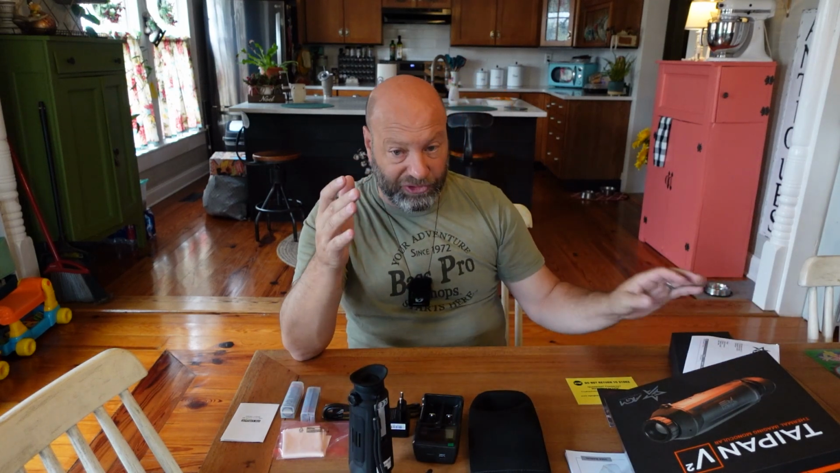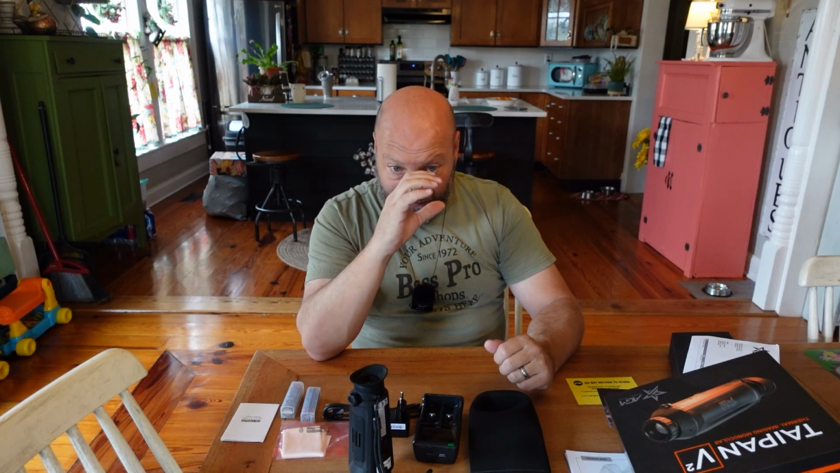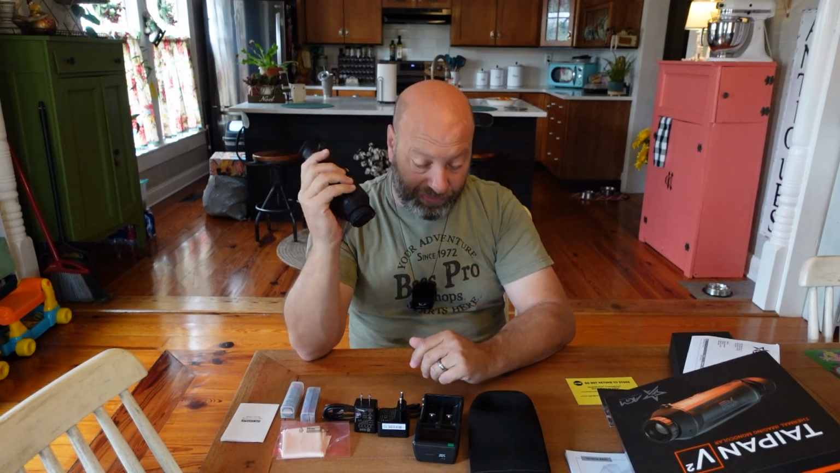I have two other thermals. One is really wide. The 160 I have is really wide, and I find I got to zoom in a lot. I'm always working on like 2 power as I'm scanning for animals when I'm doing blood trailing and recovery. And then I have the top-down model, which is equivalent to what this is, and I love its little bit of magnification. It's like a 1.5 or 2 power magnification, and it works so fantastic. So this 19 fits right in that same field of view area, and I'm super excited.